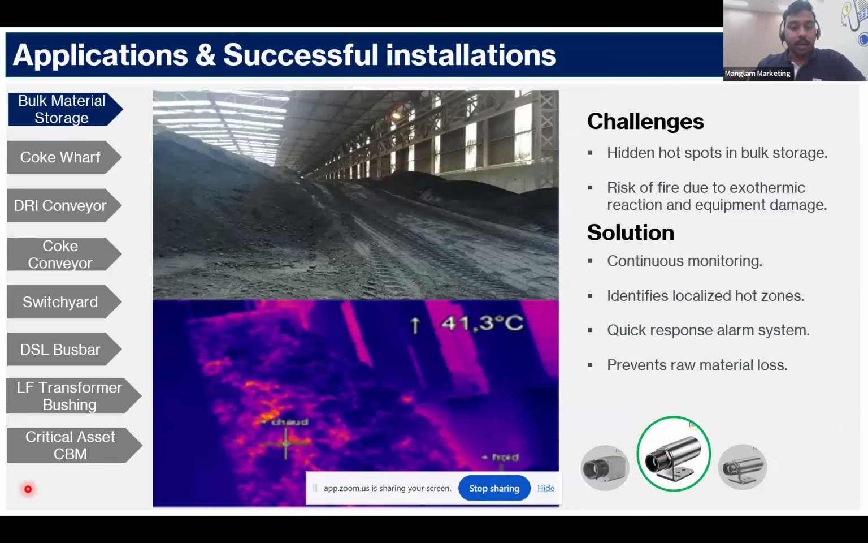I would like to dive deep into our applications and successful installations. To begin with, bulk material handling. Hidden hotspots due to exothermic reaction are a major challenge, causing equipment loss and raw material loss. Our continuous monitoring cameras identify local hotspots and generate an alarm, which prevents the loss of raw materials. In this application, we have been using this mid-resolution camera with a compact size.